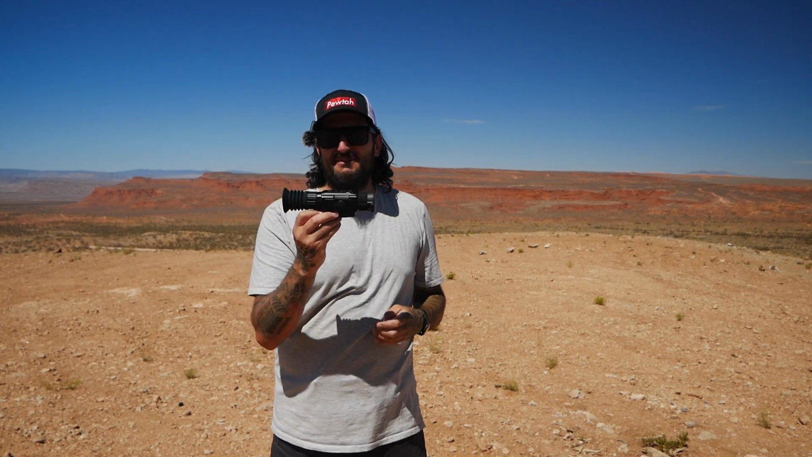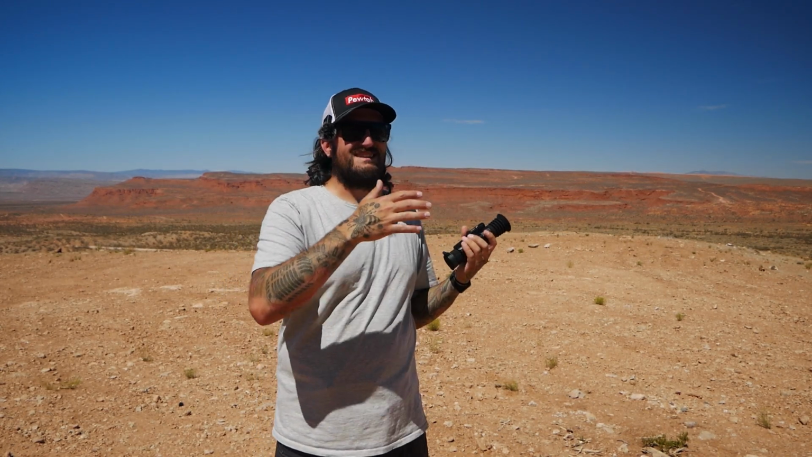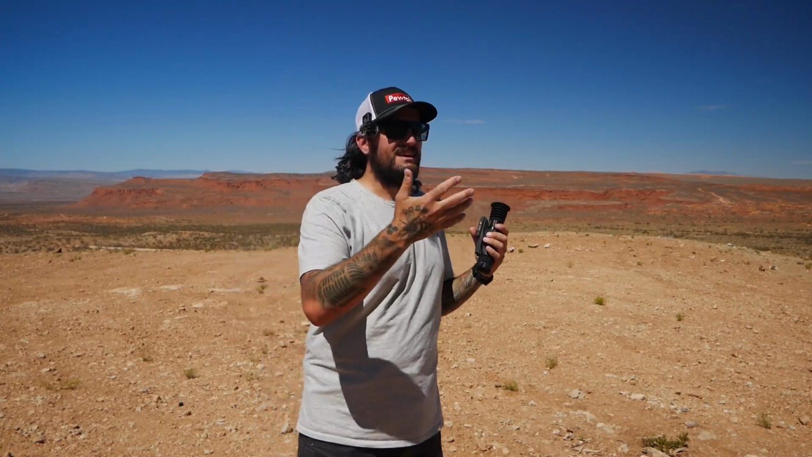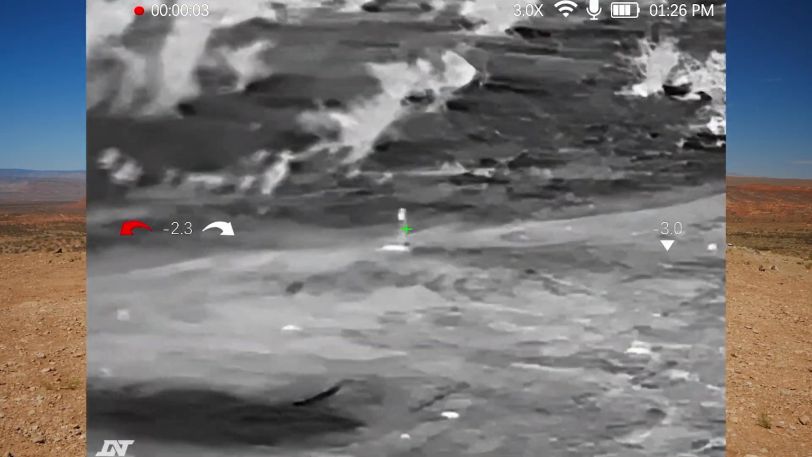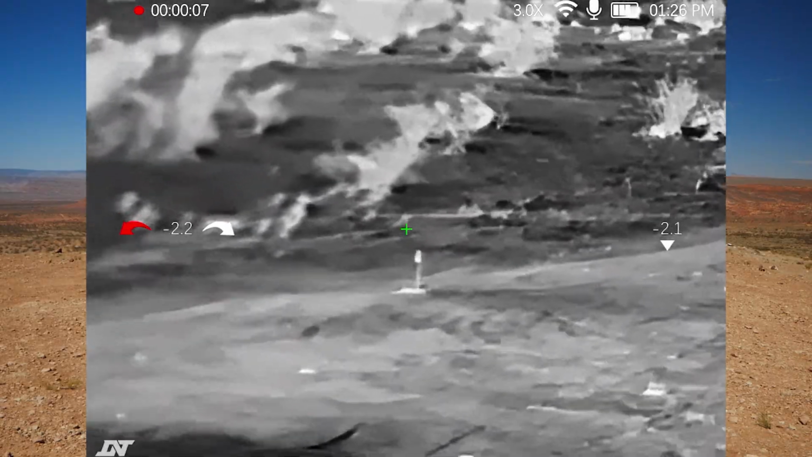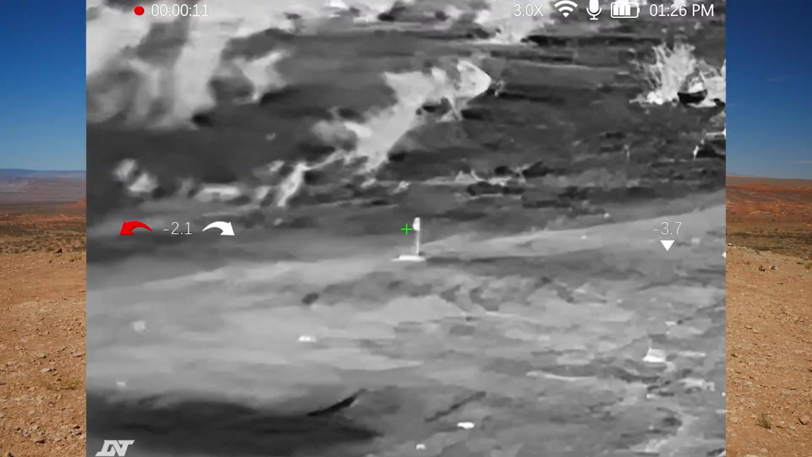The only complaint I have with this thing is I would like to see a 1X. I feel like 3X is a little too zoomed in for some cases. Like right now, that steel down there is not that far away. So when you start to get to distances like this, it's not bad, the 3X, but if you're a little bit closer, this is too zoomed in. Like I would not mind seeing a 1X of that steel right there.